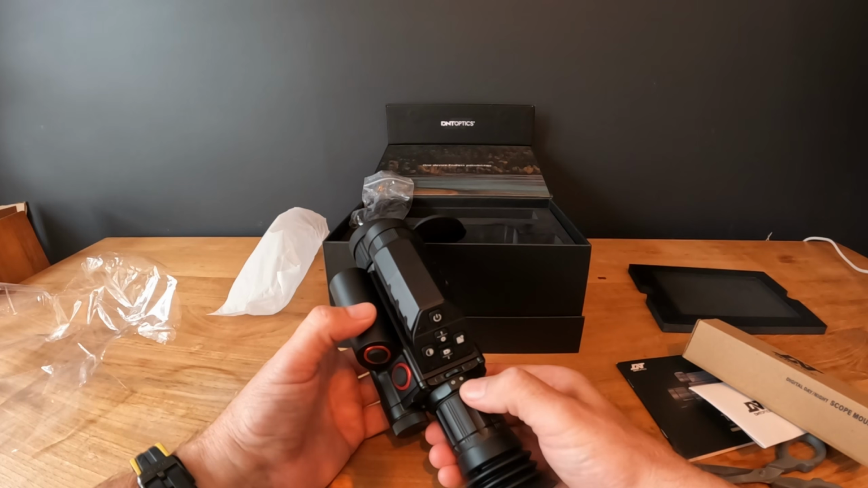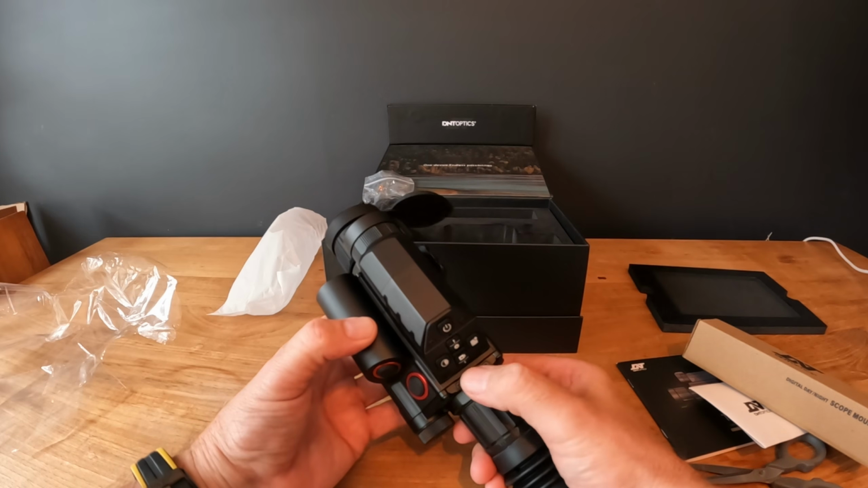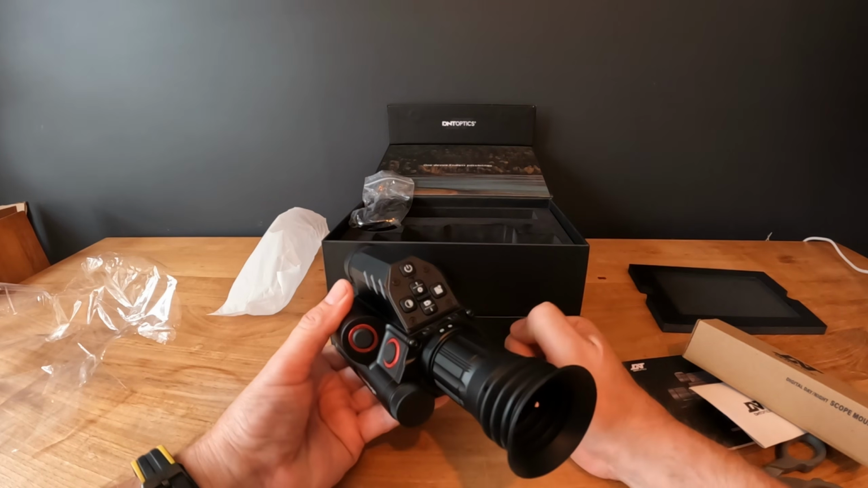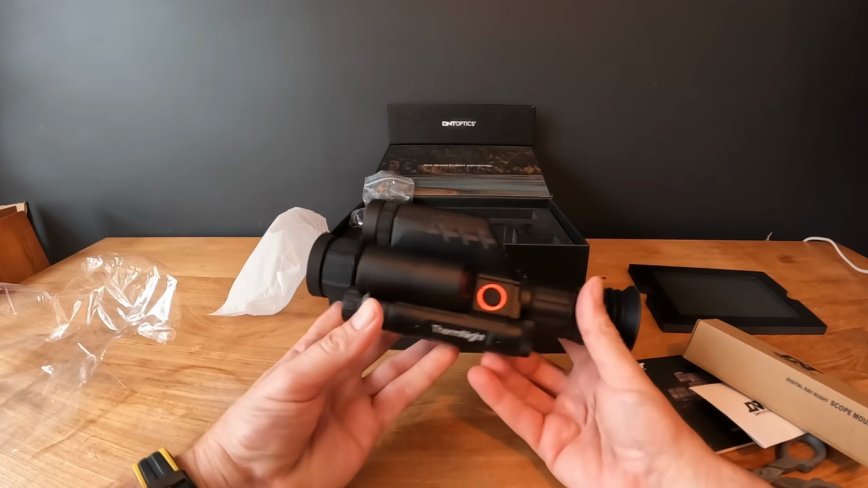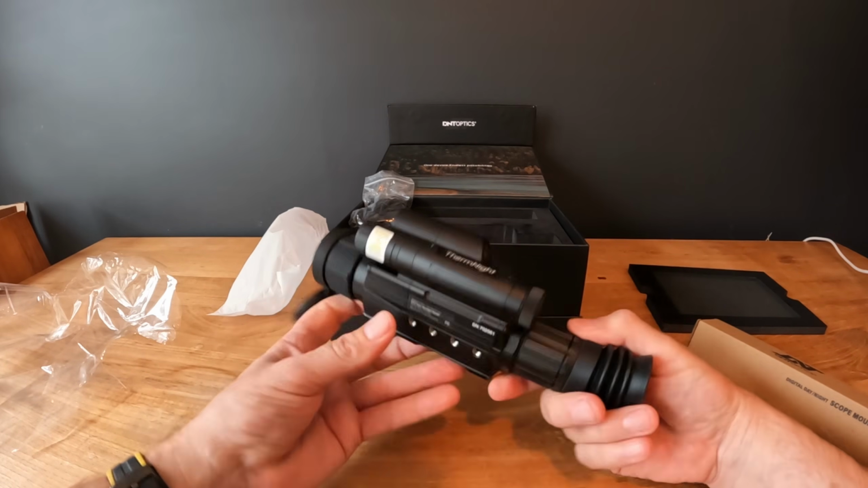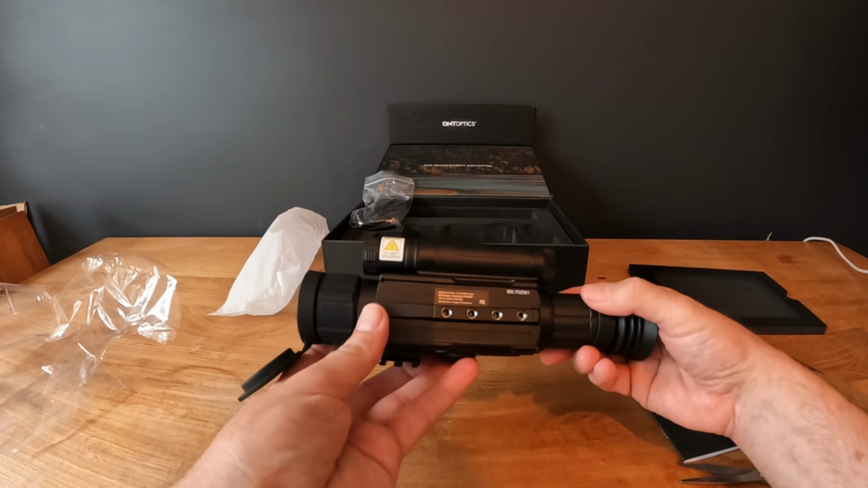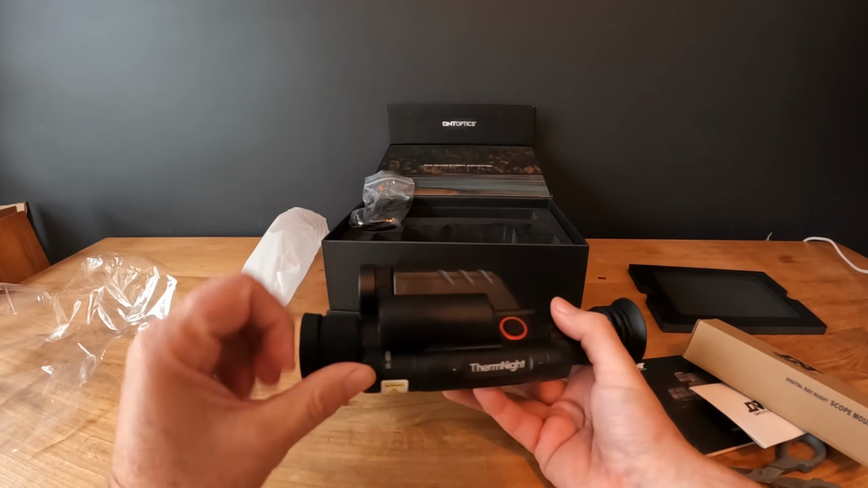The same as the other scopes, you've got the magnification thumb wheel there on the front, power button on the top, and I'll have to have a look and see what the other controls do. But that looks and feels really nice. I can't wait to get this mounted on me rifle. So there's your IR torch.